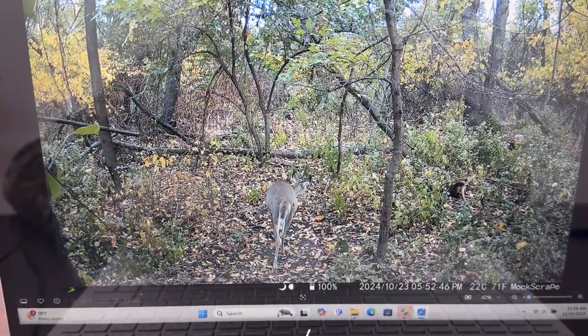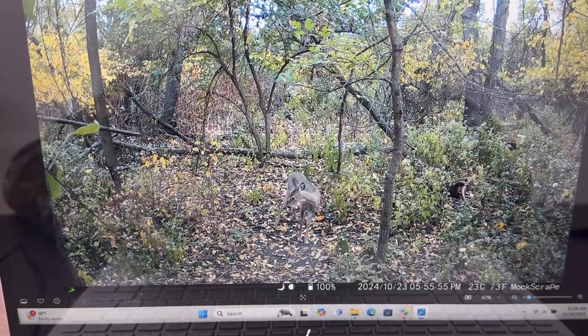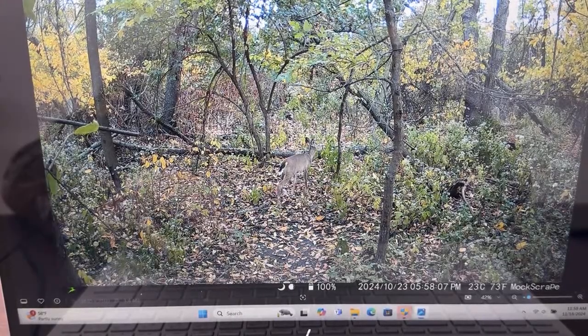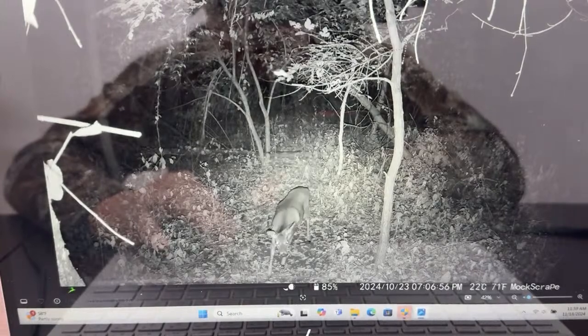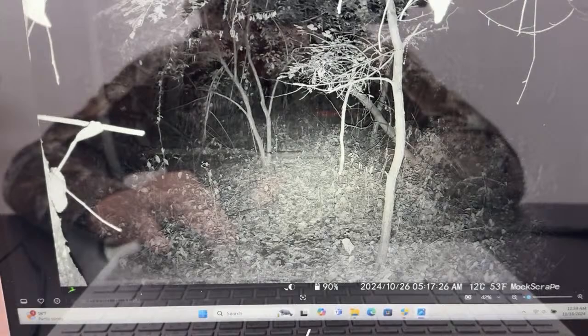There was no action like that on the 22nd. See the little doe checking out the vine. The leaves are covering up the scrape a little bit, which right now doesn't really bother me. That vine is a big thing. You can see the night pictures are really good quality. That's just very cool.